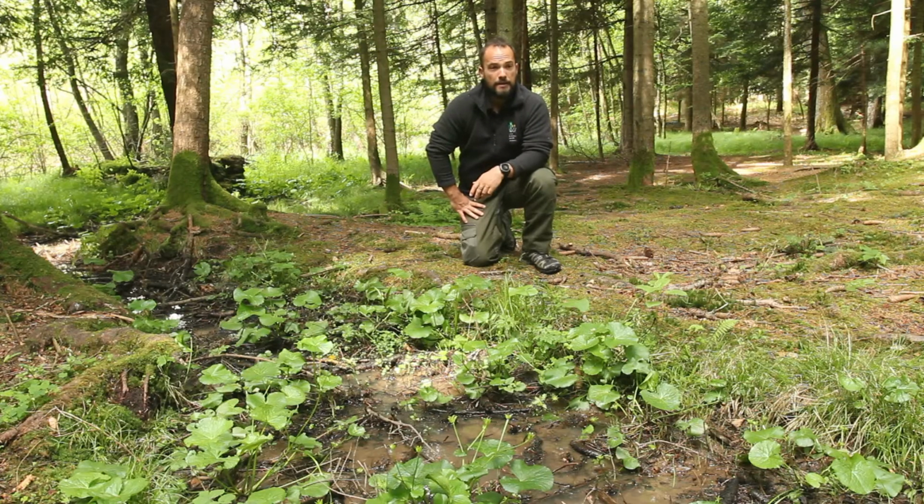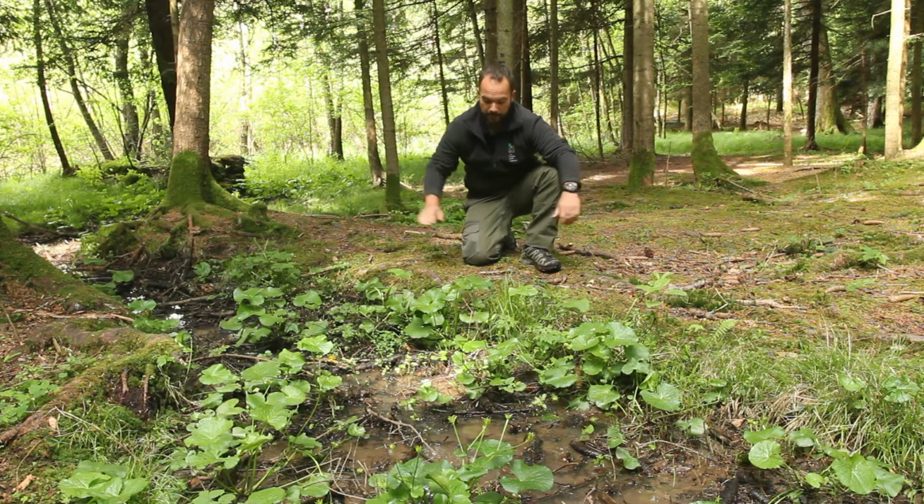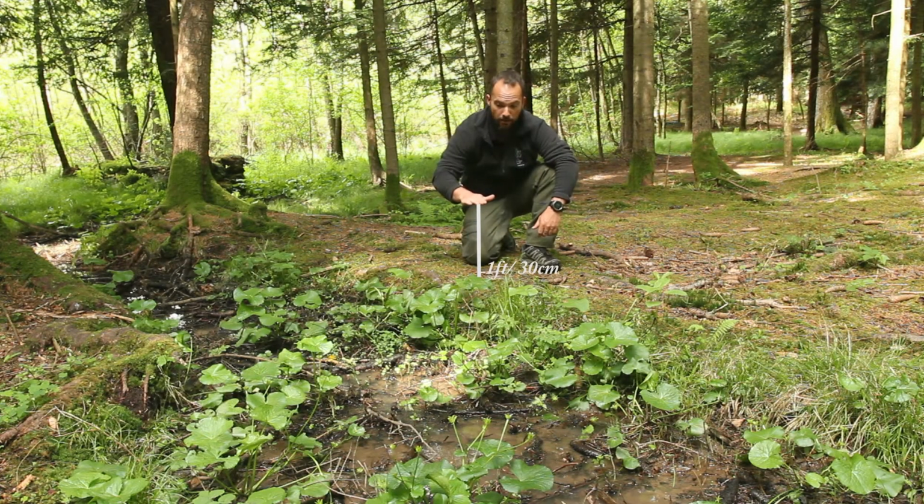So today we're gonna be talking about the biology of the European otter. Its Latin name is Lutra, and it's actually a representative of the marten family. It's found in the central part of Europe. It's the largest marten that exists. The average otter is about 3 feet or 1 meter long from head to tail and is about 30 centimeters tall.